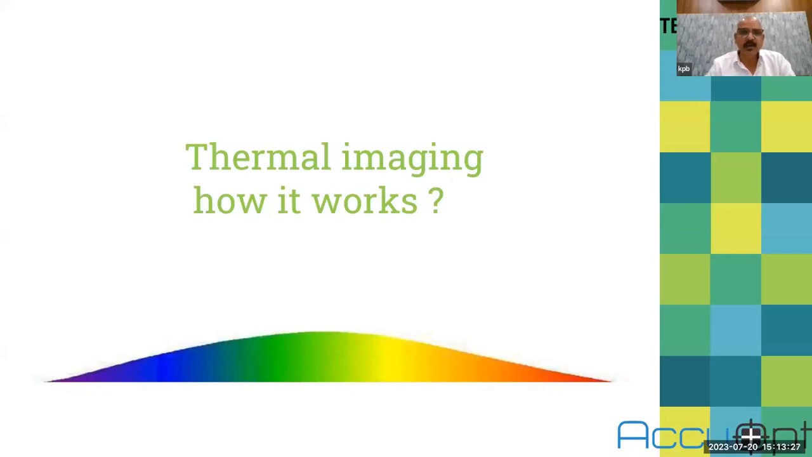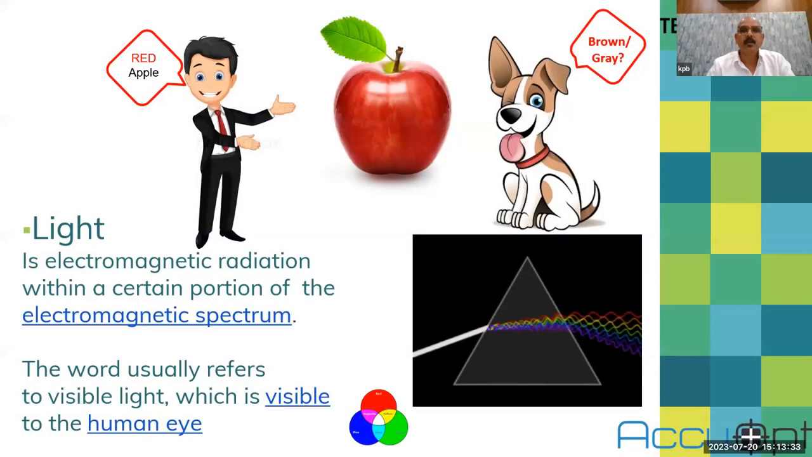So, in very simple words, we can explain how this technology works. Thermal imaging, how it works. We know what light is. When we say light, it's electromagnetic radiation within a certain portion of the electromagnetic spectrum. The electromagnetic spectrum is such a wide band of energy. It starts from gamma rays and goes up to radio and others.